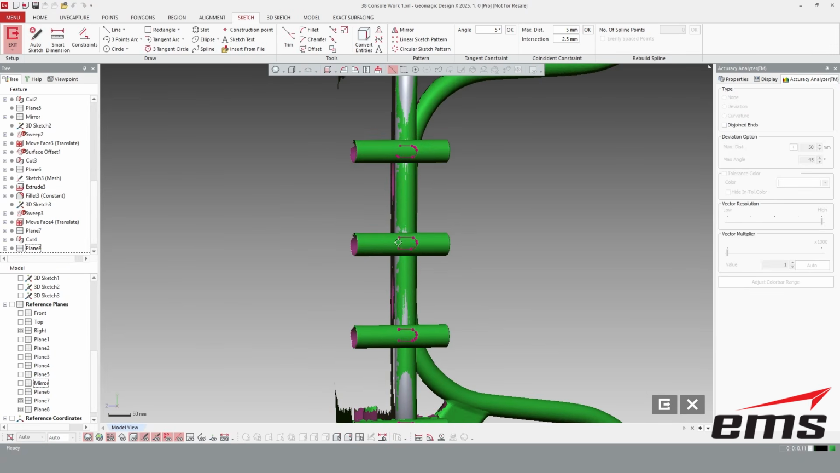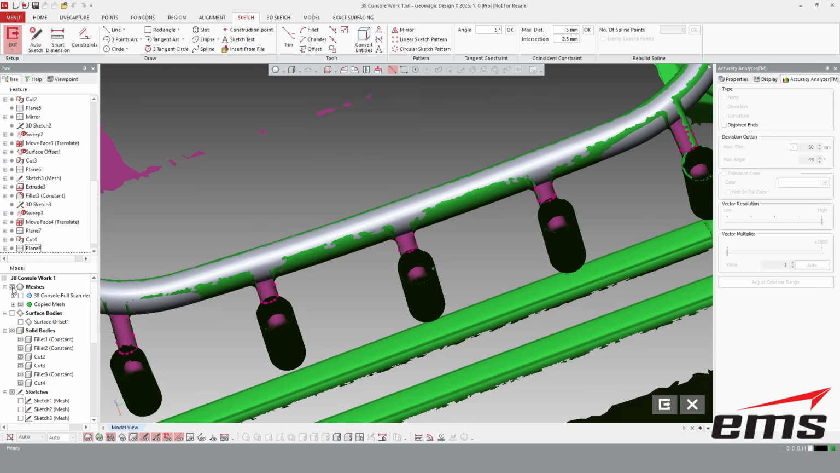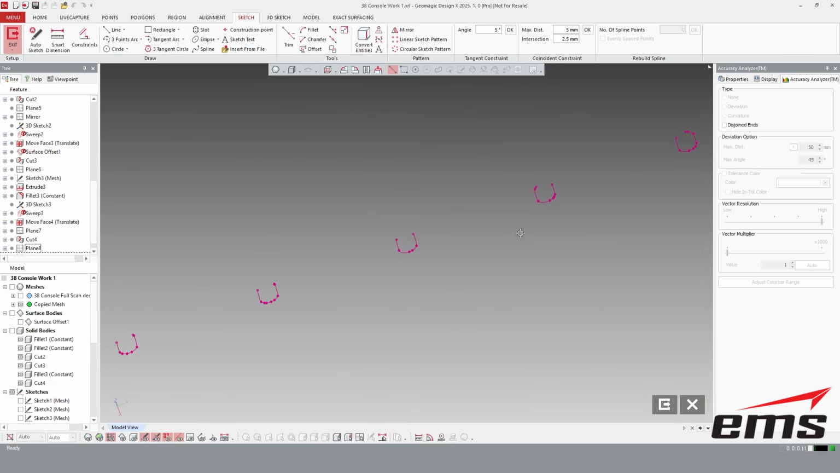And we didn't get scan data up on this side because that was up against the top, so you really can't scan, but that's okay. We don't need it, and you'll see why. Let's hide the mesh. Let's hide our solids. Let's go back to our true view. We're going to model this one here in the middle.